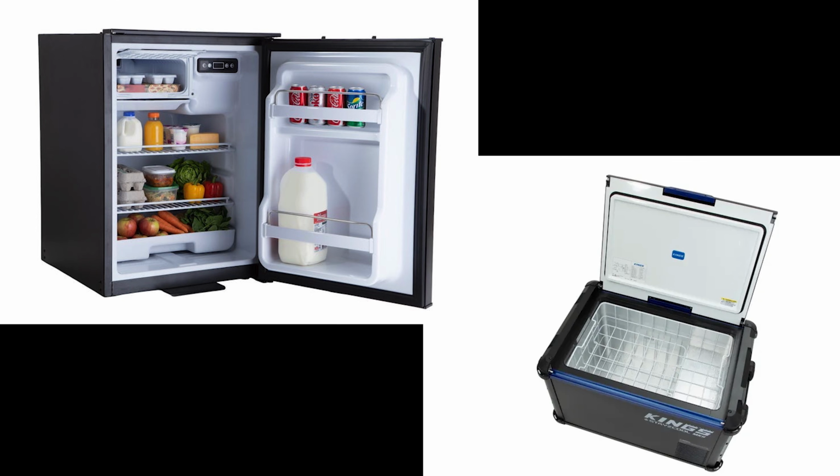At first glance, you would assume that the upright fridge has almost double the capacity of the chest fridge at 85 litres versus 45 litres. But don't be fooled by the specs and the numbers because there's a lot more to it than that, which I'm going to cover later on in the video.